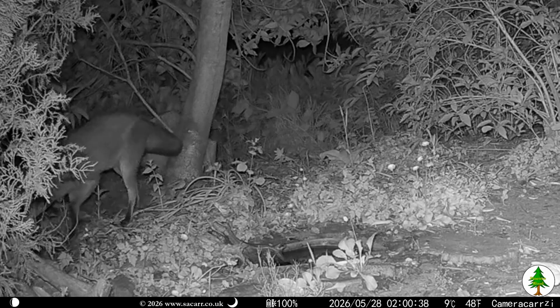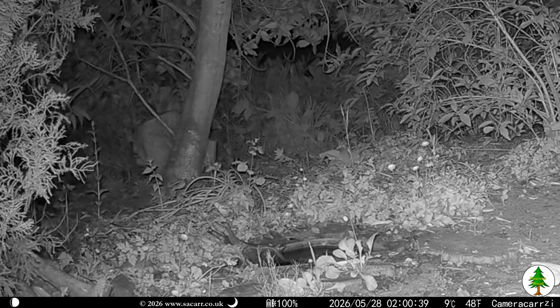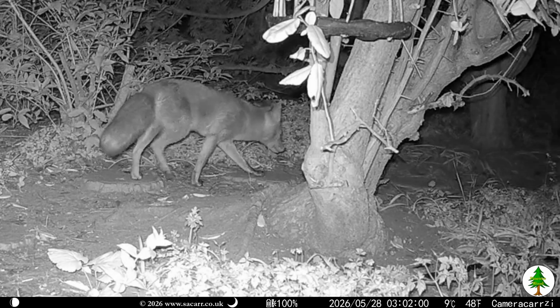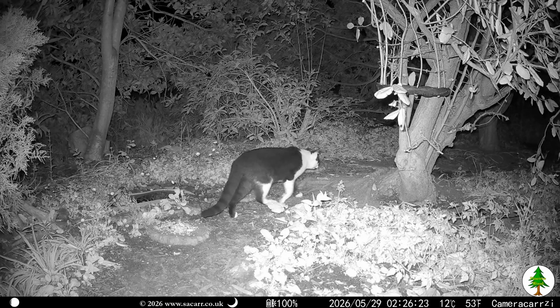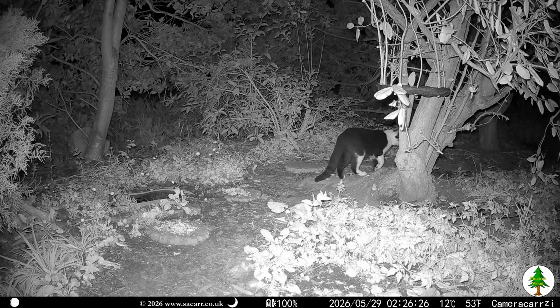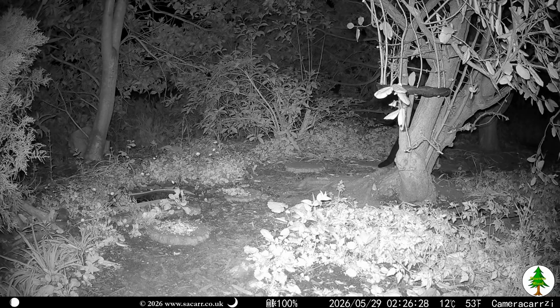At 2 a.m. on the 28th, a new young fox showed up. I think this is another female that I've named Shady due to the markings on the fur. The following day, Tuxedo passed up the wood and sat down by the former mouse burrow.